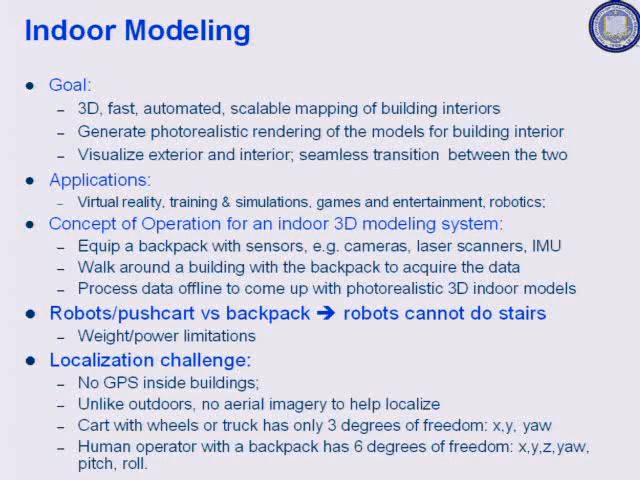And the reason this problem is hard is that if we had the luxury of using carts with wheels or robots with wheels, then we could have used not only visual wheel odometry, but also we only had 3 degrees of freedom of pose to recover, just X, Y, and yaw in one plane, because when you have things on wheels, they don't tip over. So there's really just 3 degrees of freedom to recover for your localization.